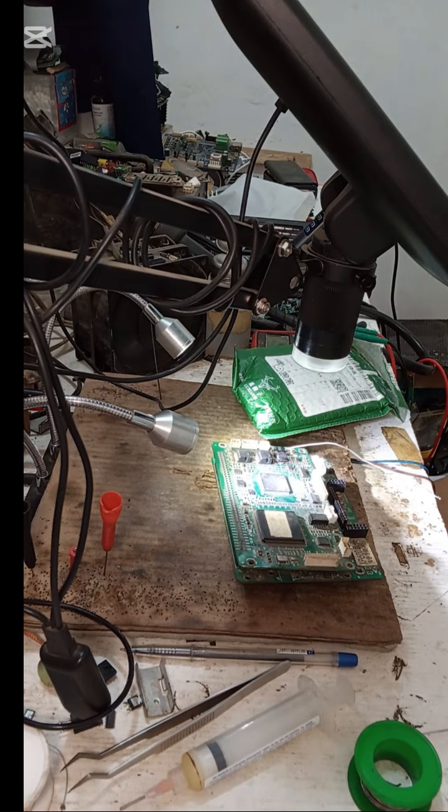So I have a bunch of parts here for use. Because most of the parts we use in this field are not very common, we have to stock parts.